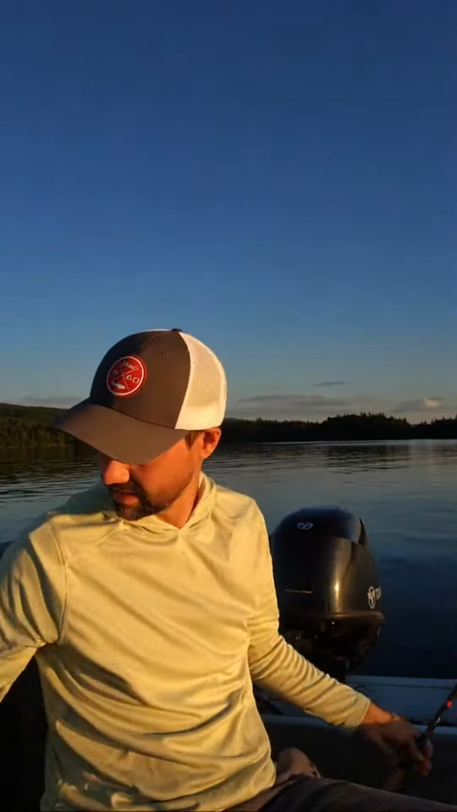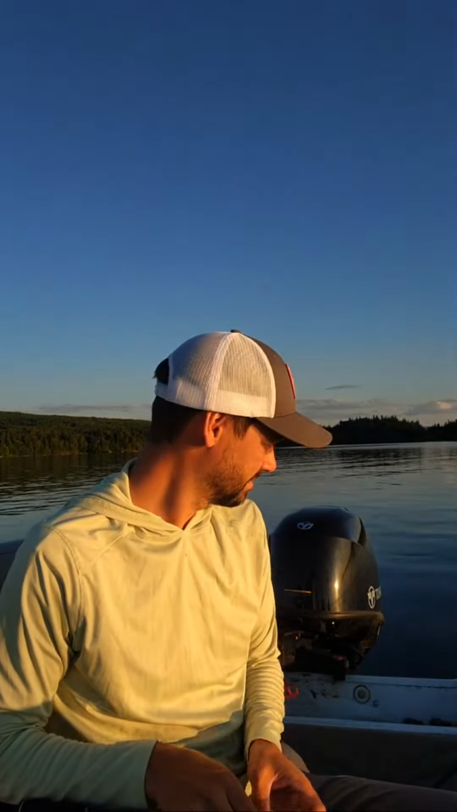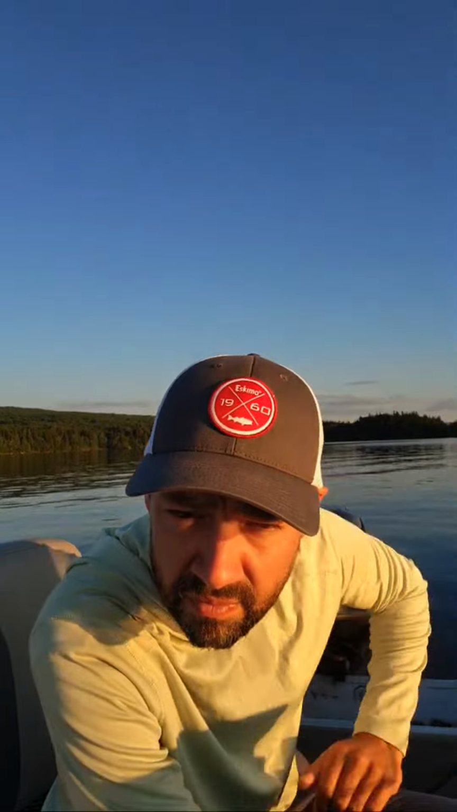See, that's a decent sized lake trout. Dropping down my jig. I'll give that a try. Heading out tomorrow with my son. I'll give that a try.